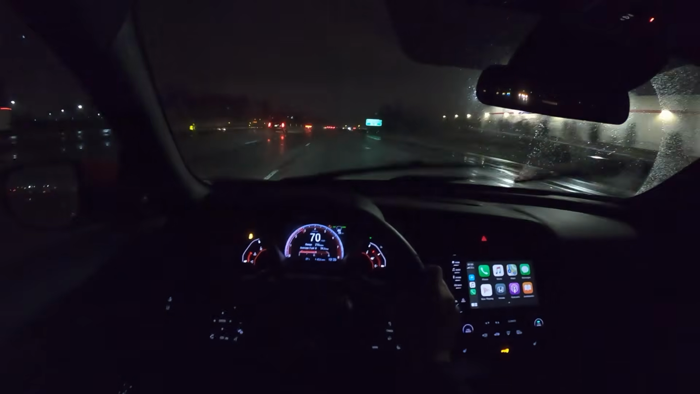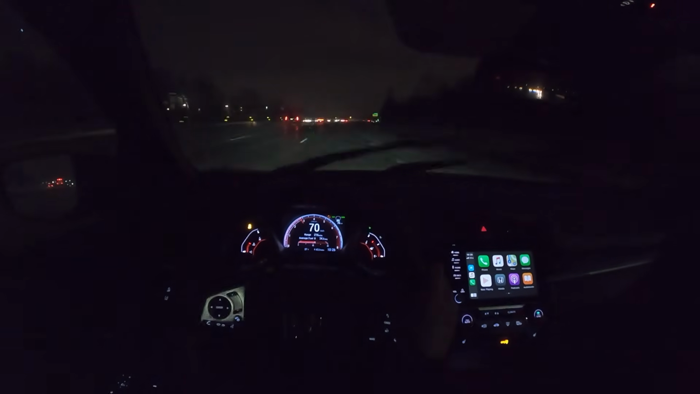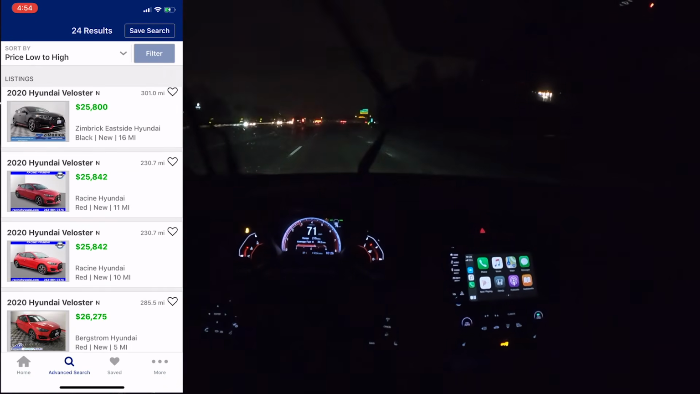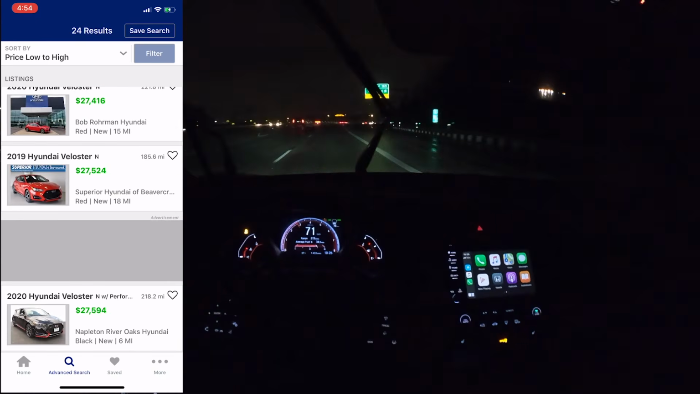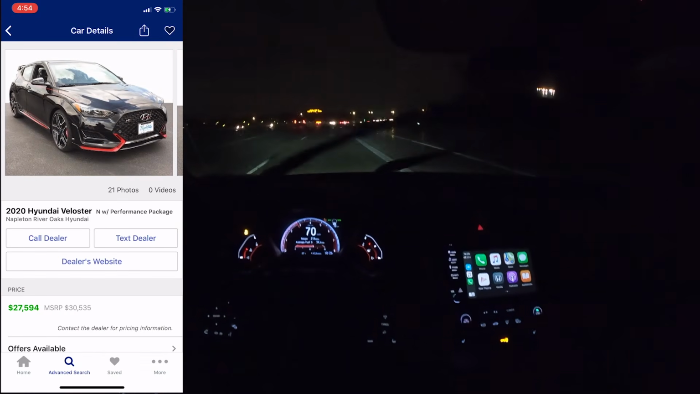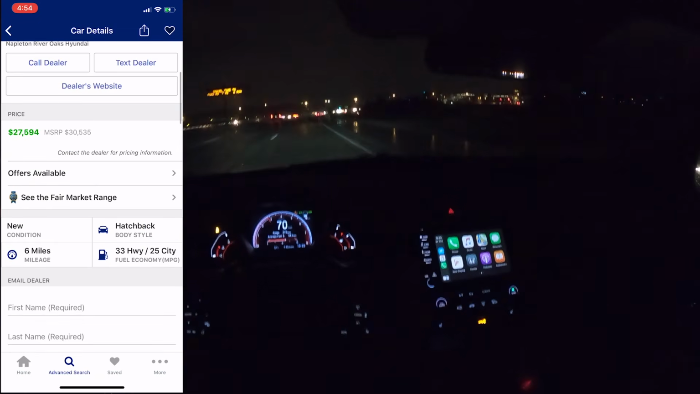It was just last week I looked up AutoTrader Veloster N prices, and I noticed that Veloster N performance packs, at least here in Michigan, were going for $27,000 brand new, straight from the factory floor, 10 miles on the odometer. Now, when you compare this Civic Si to a Veloster N performance pack, it's a completely different class of vehicle.